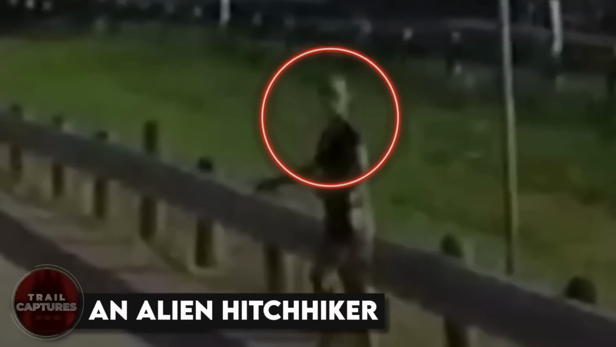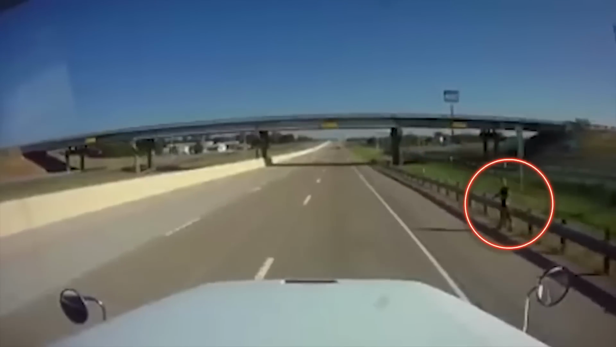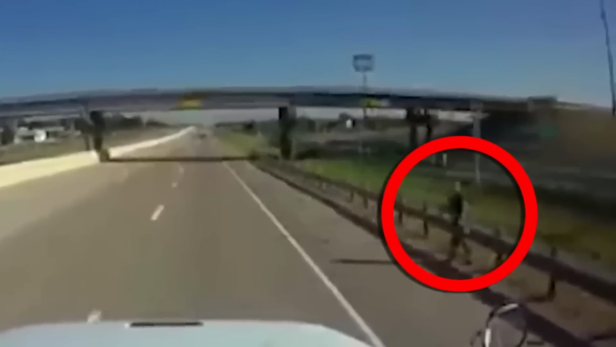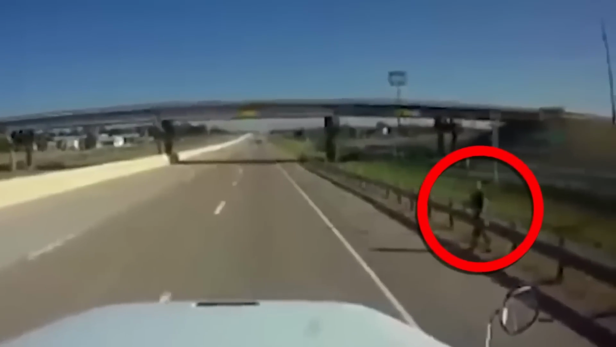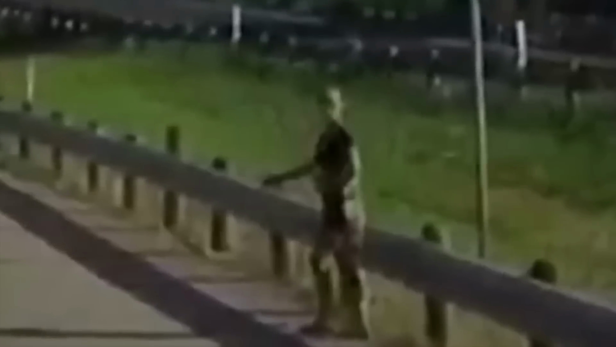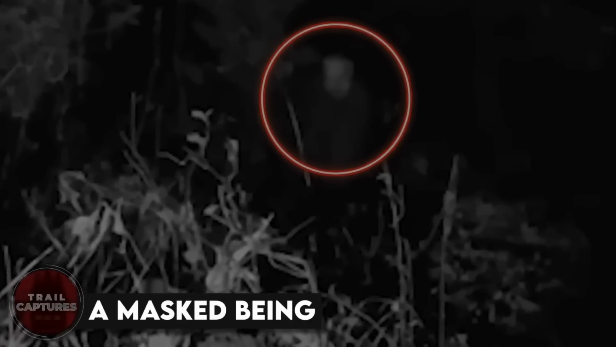An alien hitchhiker. While going about his usual routine, this truck driver caught something super creepy on his dash cam. And if you watch the video at regular speed, you might miss it. But if you slow it down a bit, you'll spot a strange figure standing by the roadside. What the heck was that thing? Some folks are saying it's an extraterrestrial, but others are calling it a hoax. But even if it was staged, it's still enough to give you the heebie-jeebies. Don't you agree?